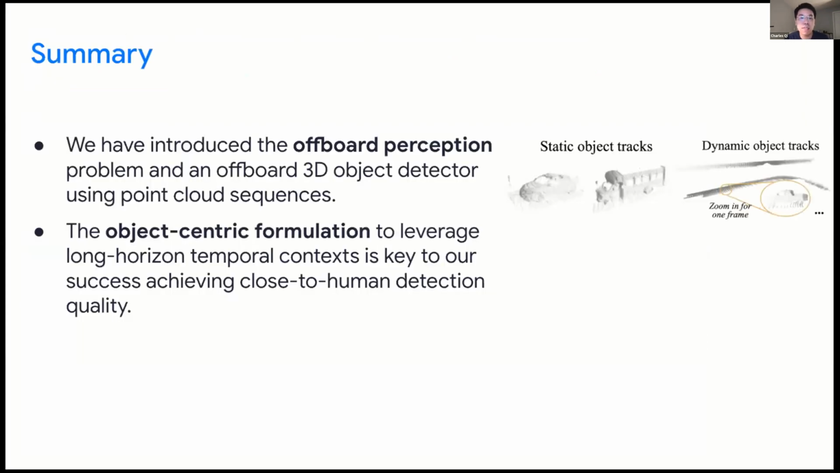To summarize, in this talk, we have introduced the offboard perception problem, and more specifically, introduced the first step towards offboard perception, where we build an offboard 3D object detection pipeline using point cloud sequences. And we noticed that the object-centric formulation is the key to the success, where we can leverage very long horizon temporal contexts to achieve close to human detection quality.